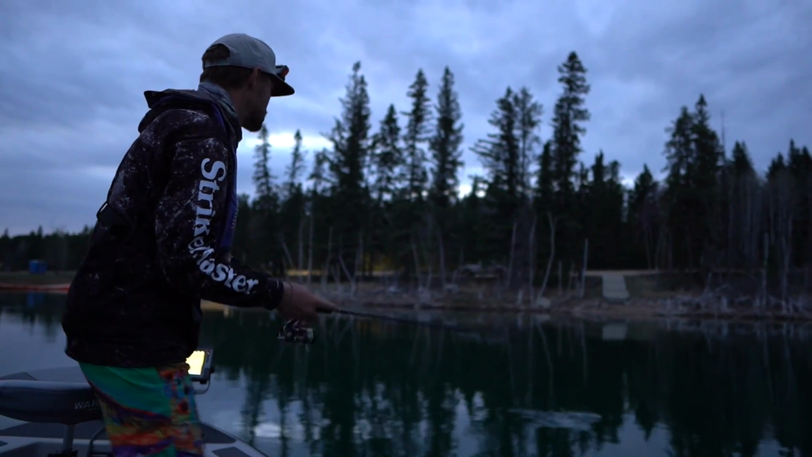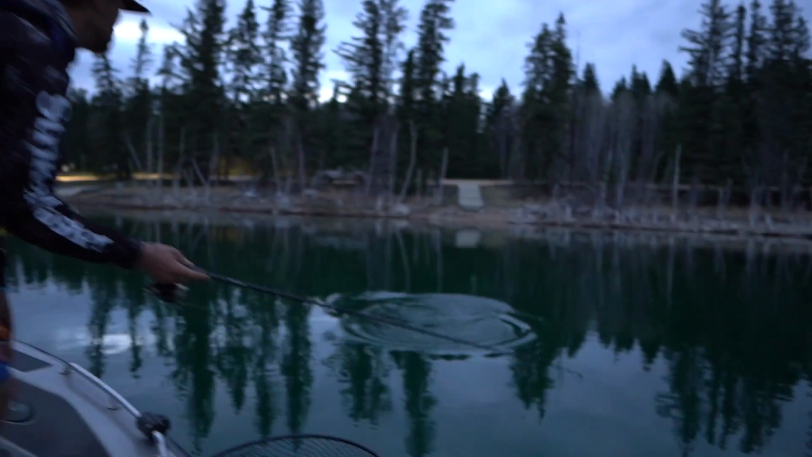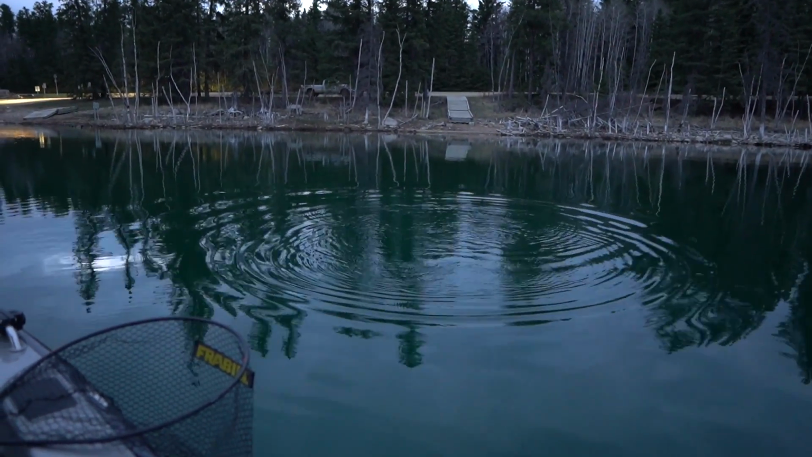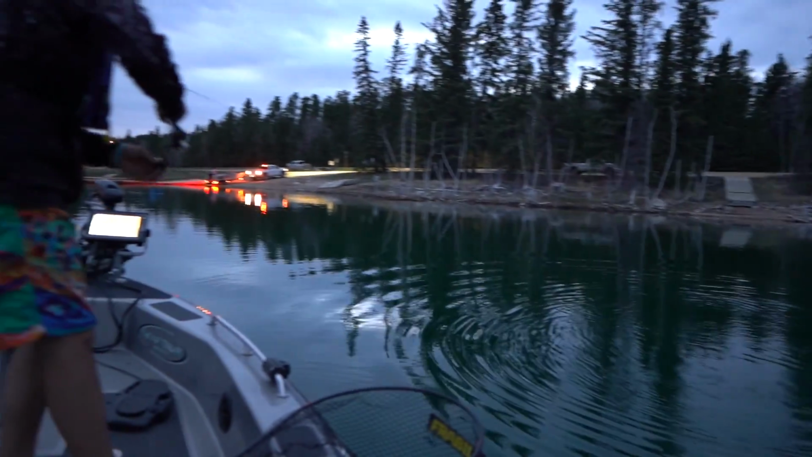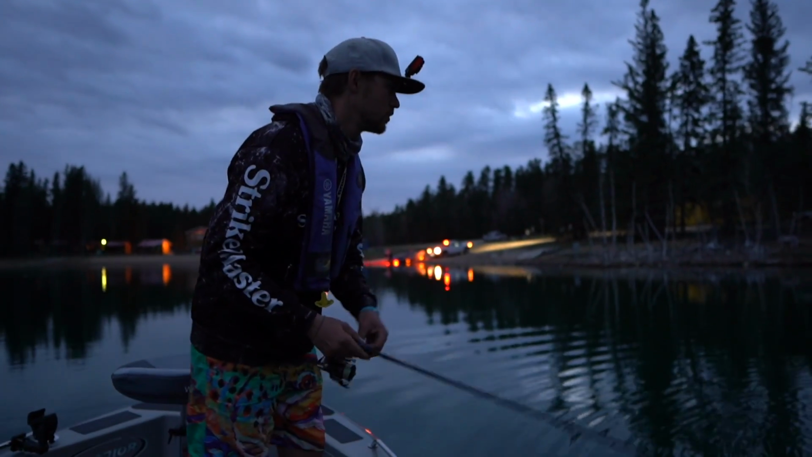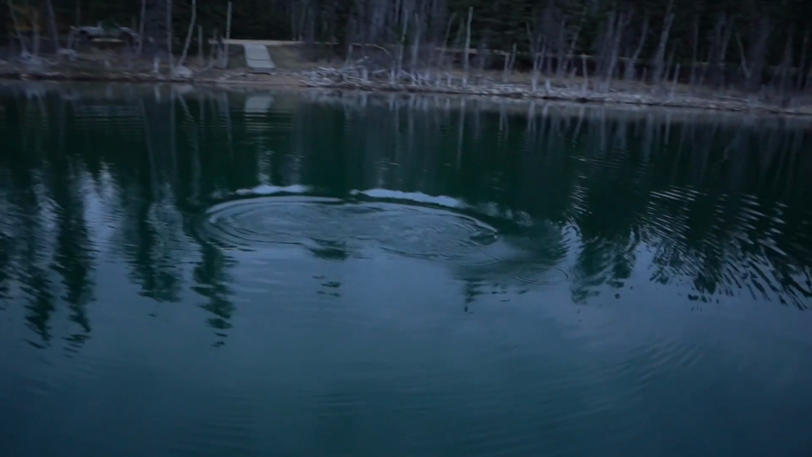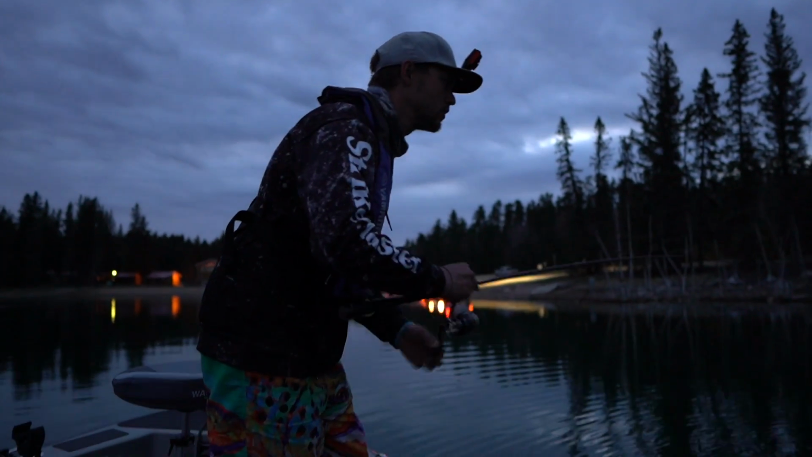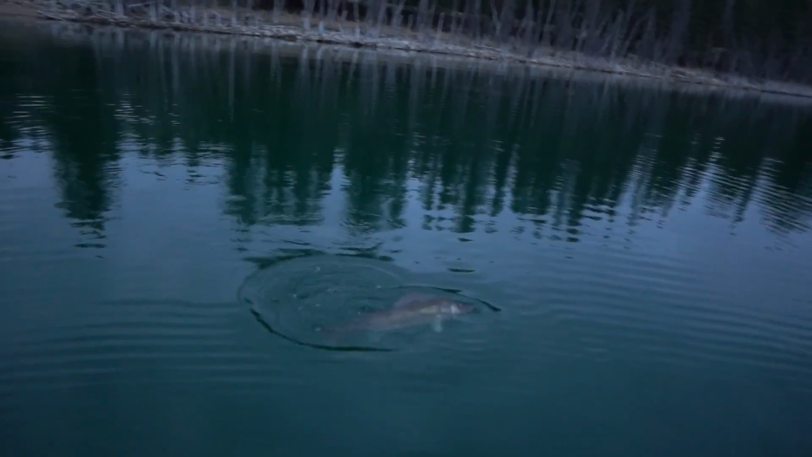This is a big fish. Oh my goodness, what is it? It's huge. I should just probably net it. No, we're good. It's a freaking walleye. I think it's like a 28-inch walleye. I think it's like a huge walleye, dude. Didn't even think about that as an option. Look at it. Holy crap.